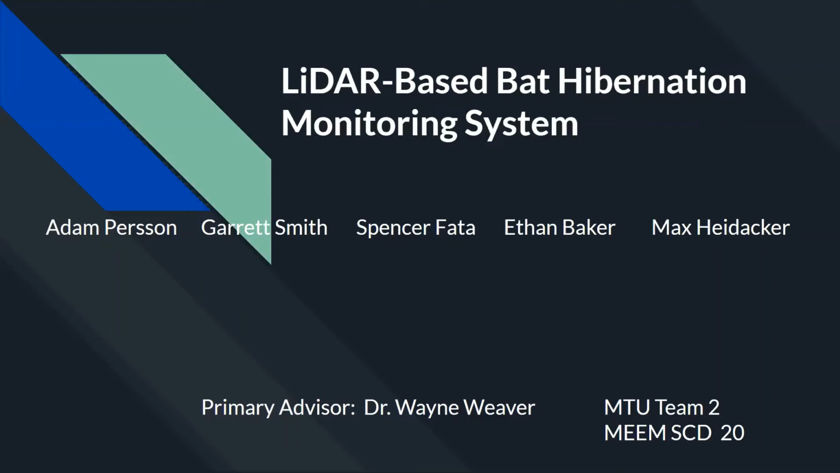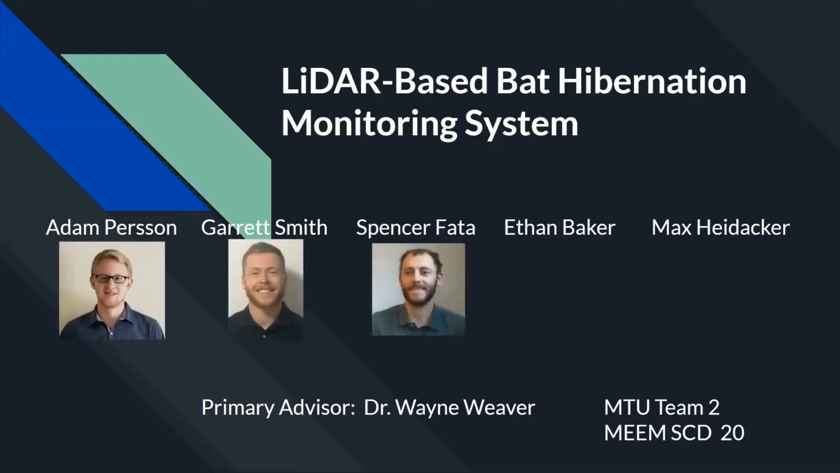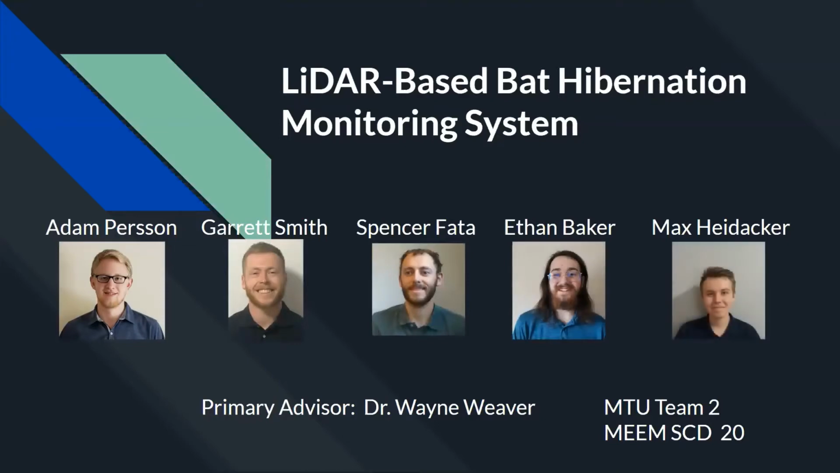We are MTU's LiDAR-based bat hibernation monitoring system. Our team includes Adam Person, Garrett Smith, Spencer Fada, Ethan Baker, and myself, Max Heidecker. Our primary advisor for this project is Dr. Wayne Weaver.